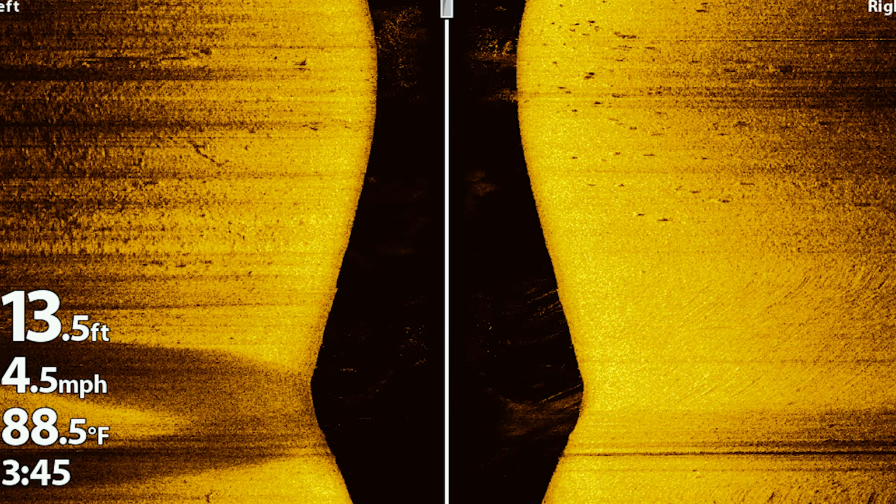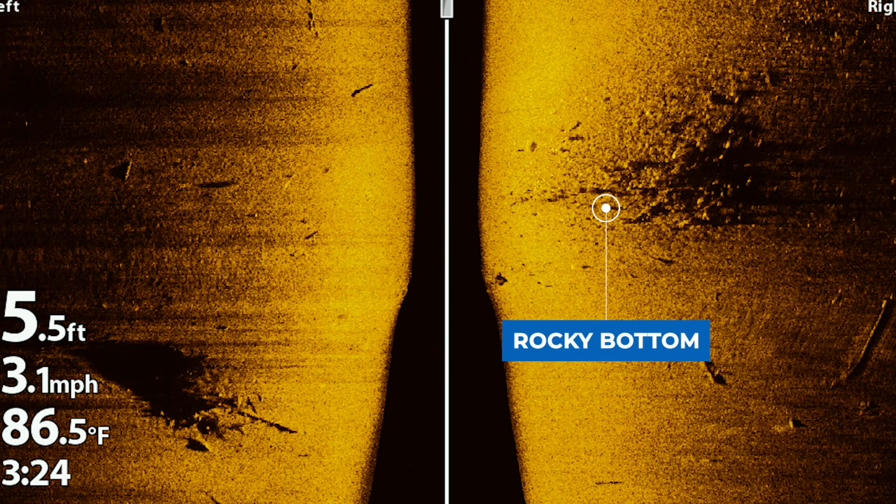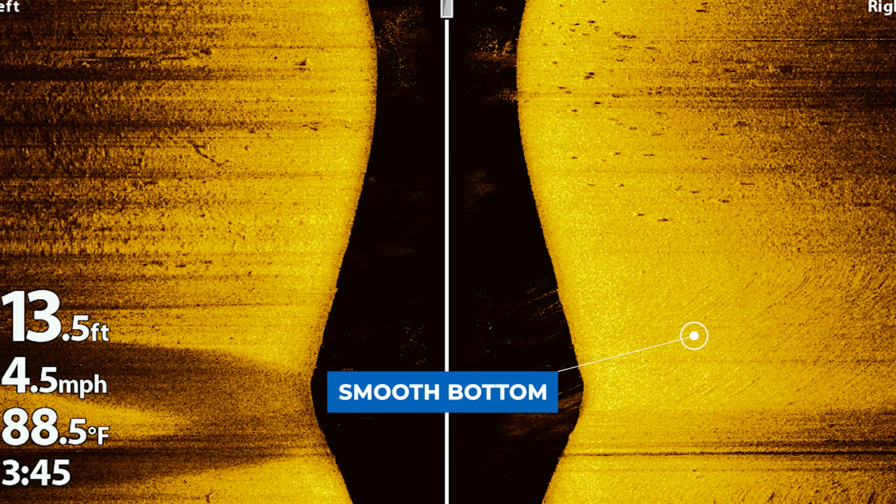If you take a look at the right side of the side imaging image, you can see that the bottom third of the screen has a very smooth bottom. You can tell it's a smooth bottom if we compare it to a rocky bottom, where you'll have a lot of shadows and it looks almost rough on the screen. If we go back to the other image, you can see that the bottom has consistent coloring to it, which indicates it's going to be a smooth bottom.